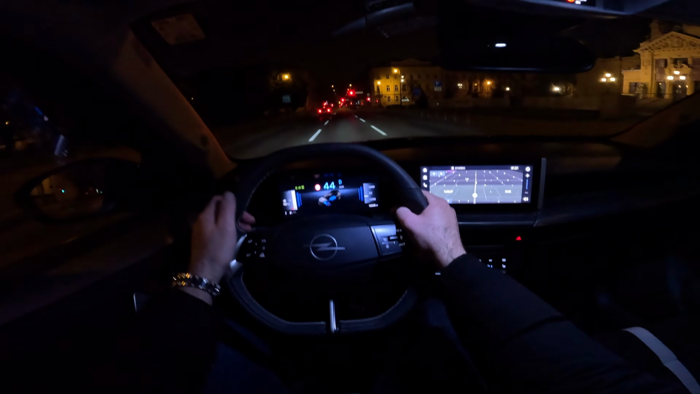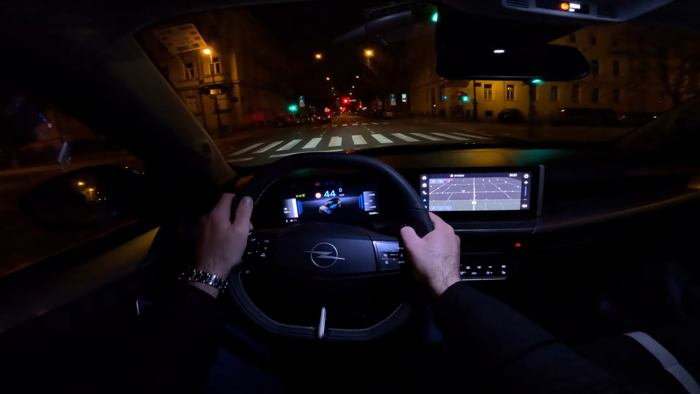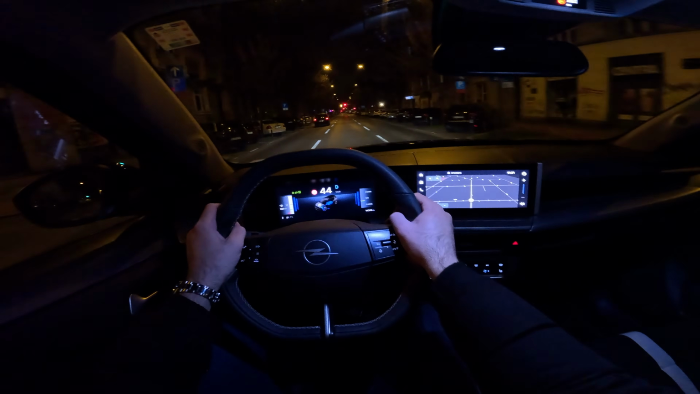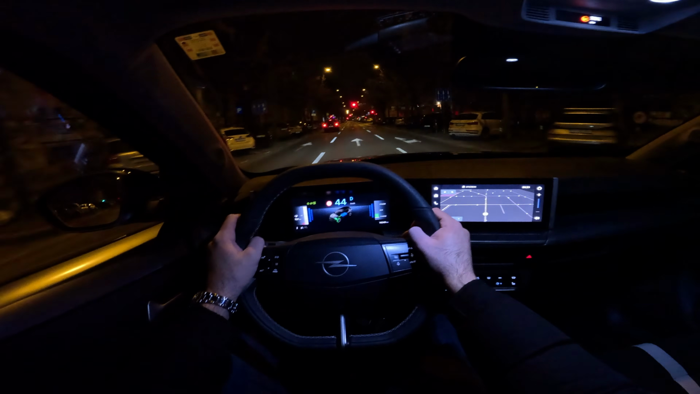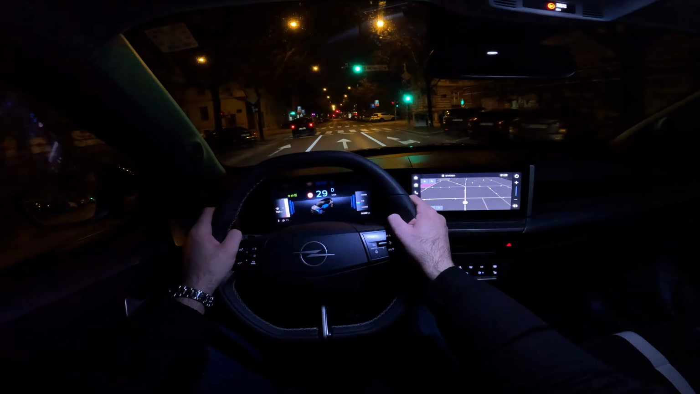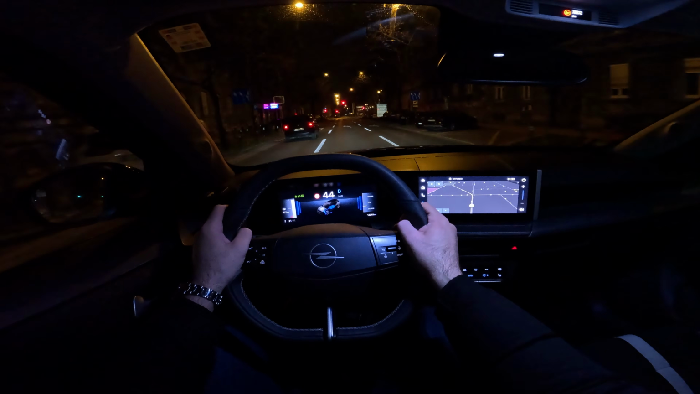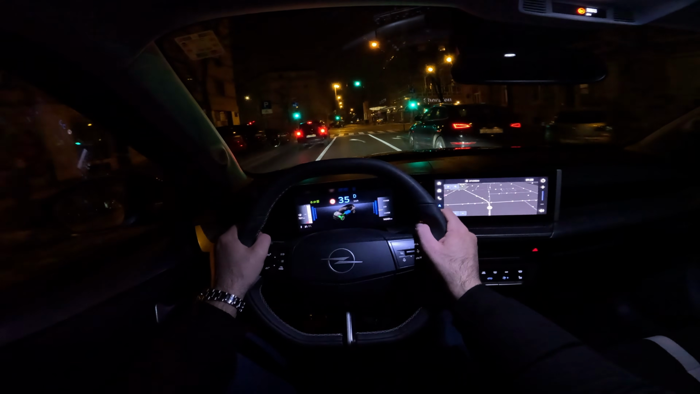With the view of the car, you can see the hybrid system. And we have the blind spot assist as well.